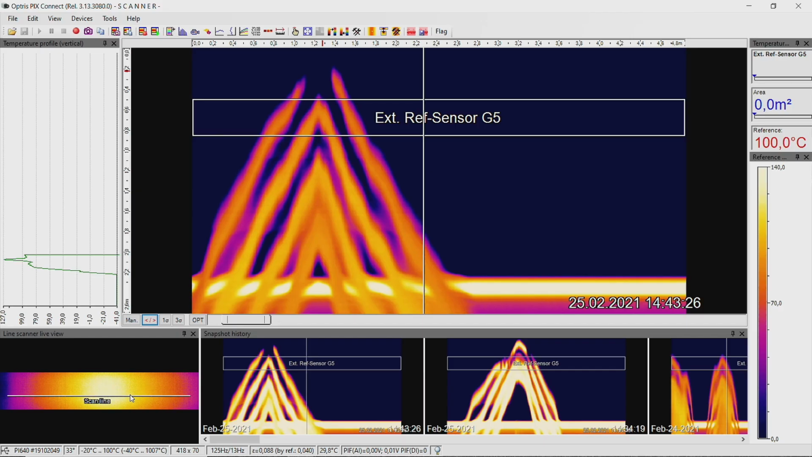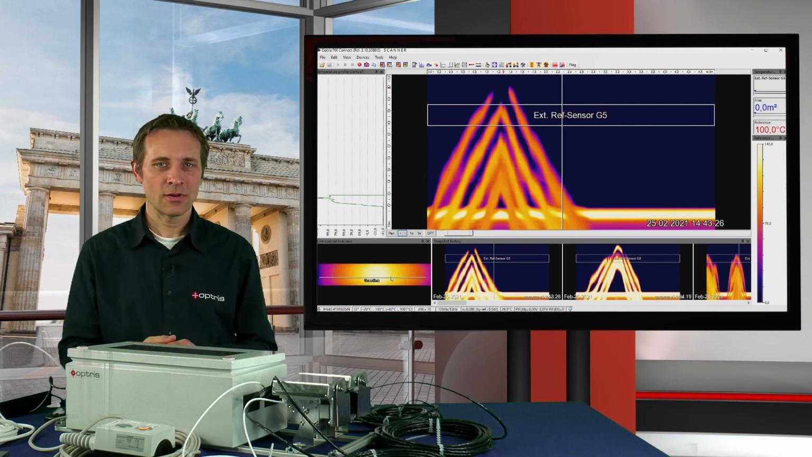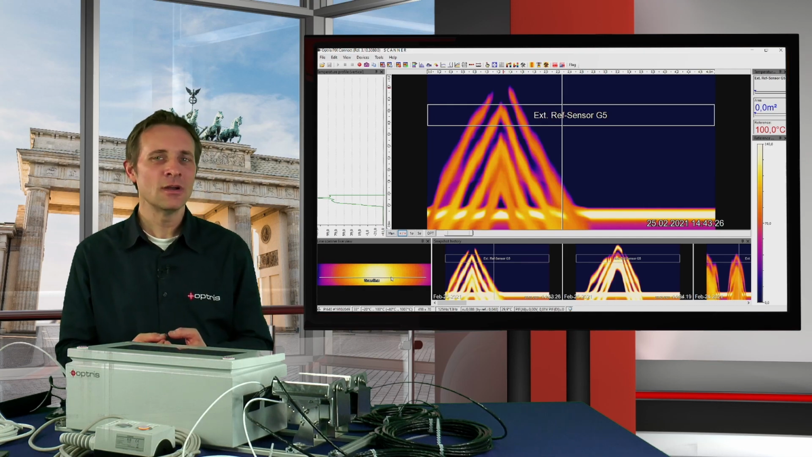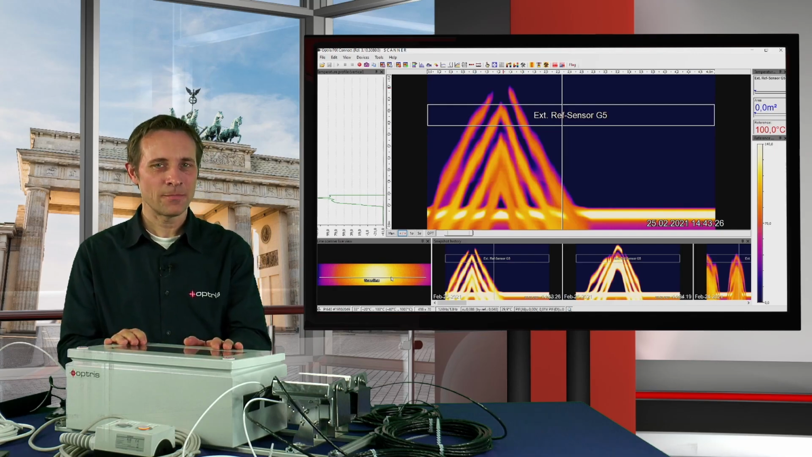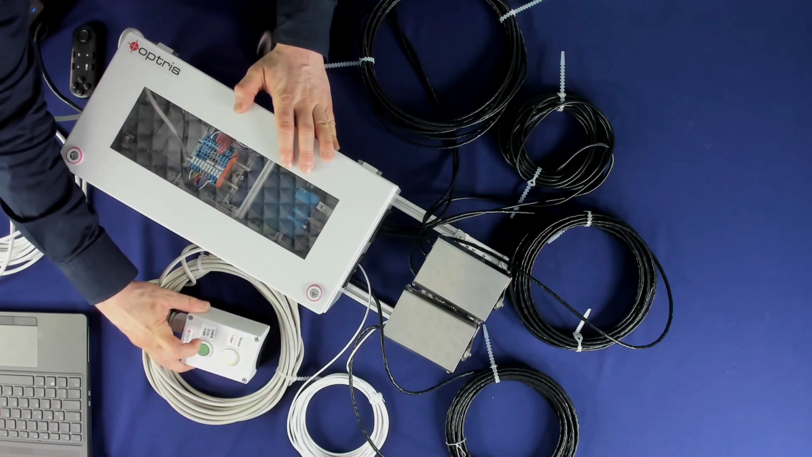We also have the possibility to do a line scan not only on standard glass, but sometimes you also have low emissivity glass. That means we have a special coating on the glass which has a strong reflection and a low emissivity, and we are talking here about an emissivity below 0.1. For this special type of glass, you have to change the emissivity mode of the glass inspection system. You can also do this with the remote control. You see we have a second button, a green one. With the green button, you can change the emissivity mode.